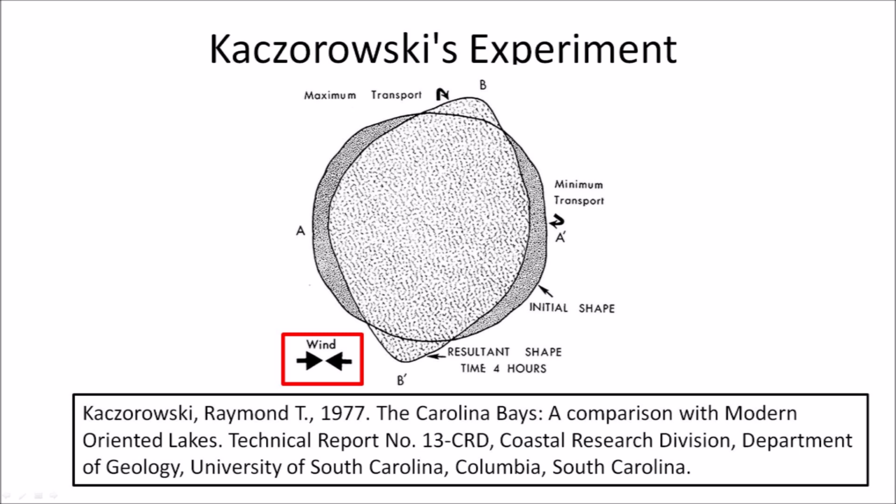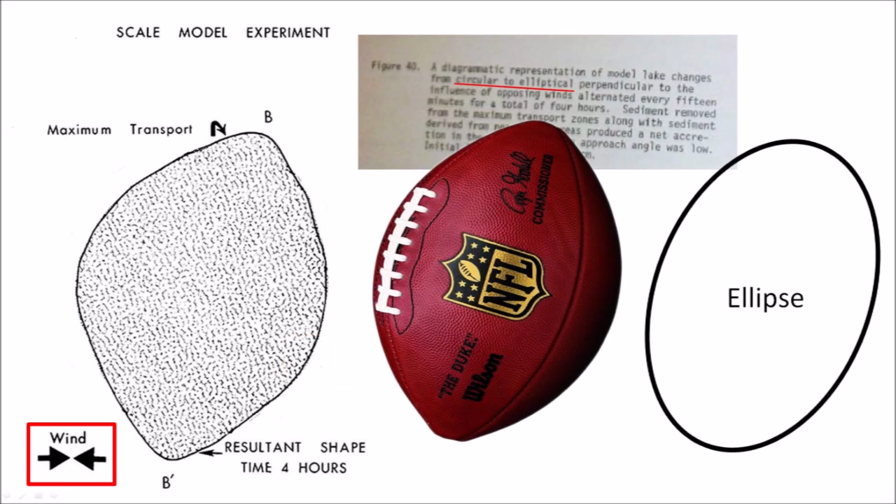This periodic reversal of wind direction by 180 degrees does not happen in nature, and certainly not in the Atlantic coastal plain where the Carolina Bays are found. Kaczorowski described his experiment as changing the model lake from circular to elliptical, but what he obtained looked more like a bloated American football than an ellipse.